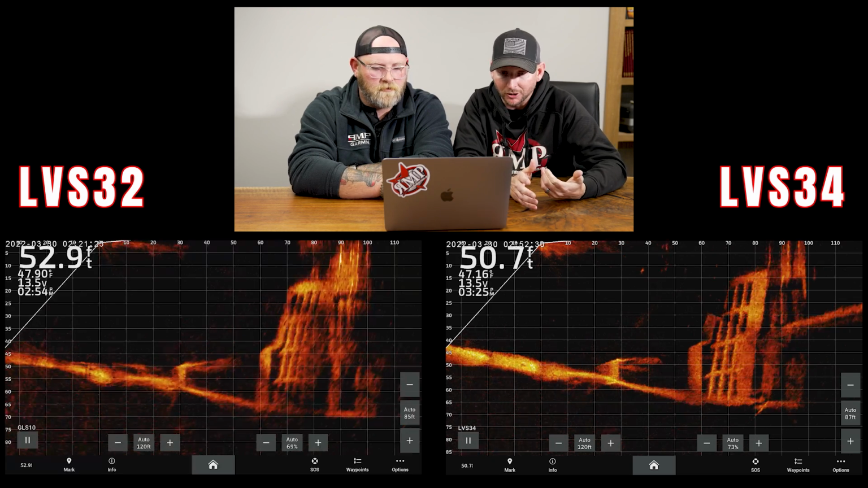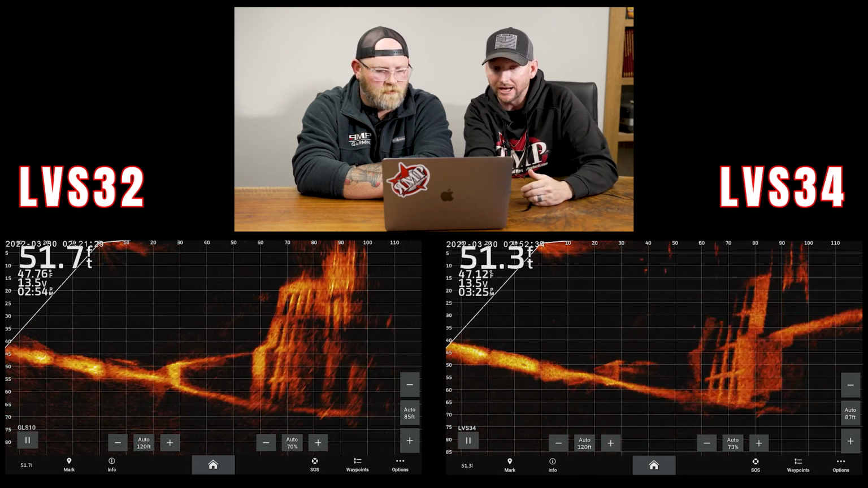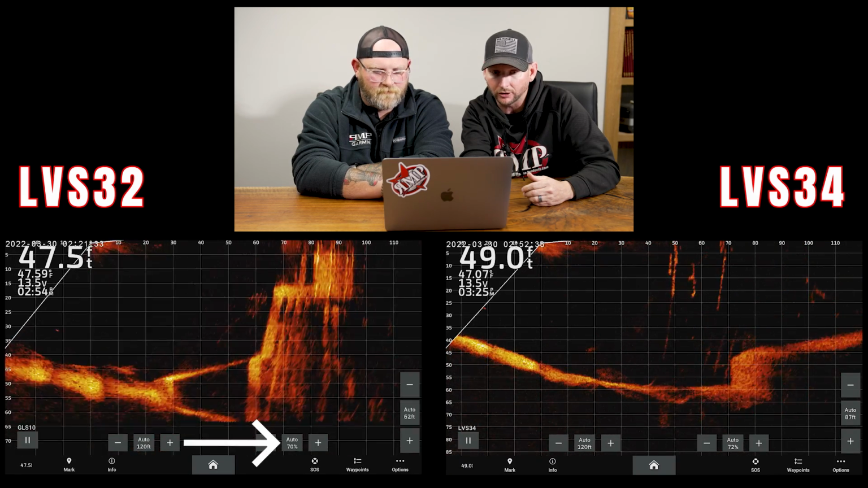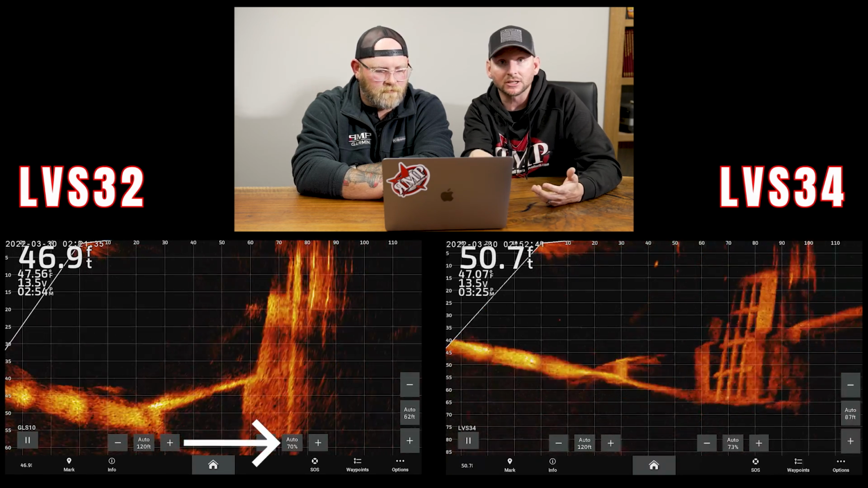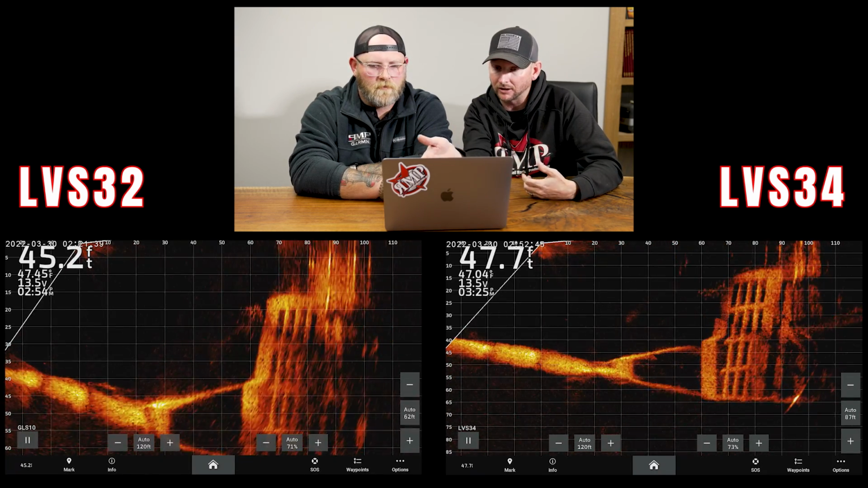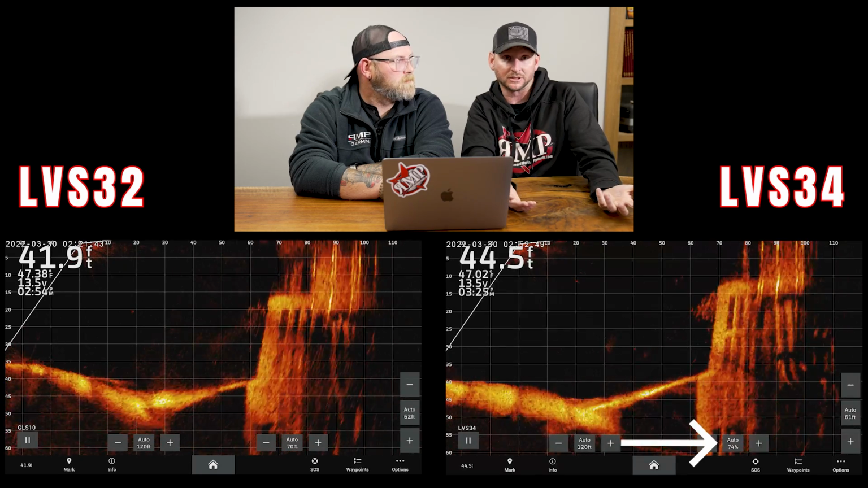One thing I do want to point out, I didn't notice this until now: if you look at the auto gain feature here on the 32, it's adjusting between 69 to 70%, and the auto on the LVS34 is adjusting between 72 and 73%.